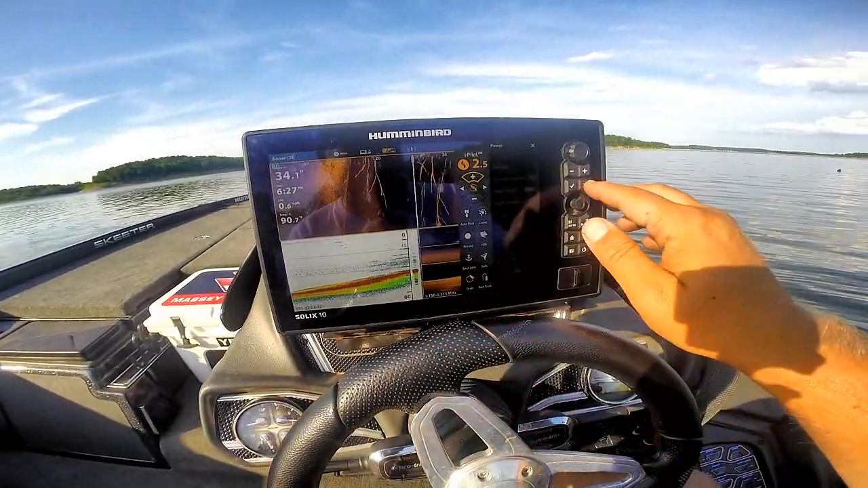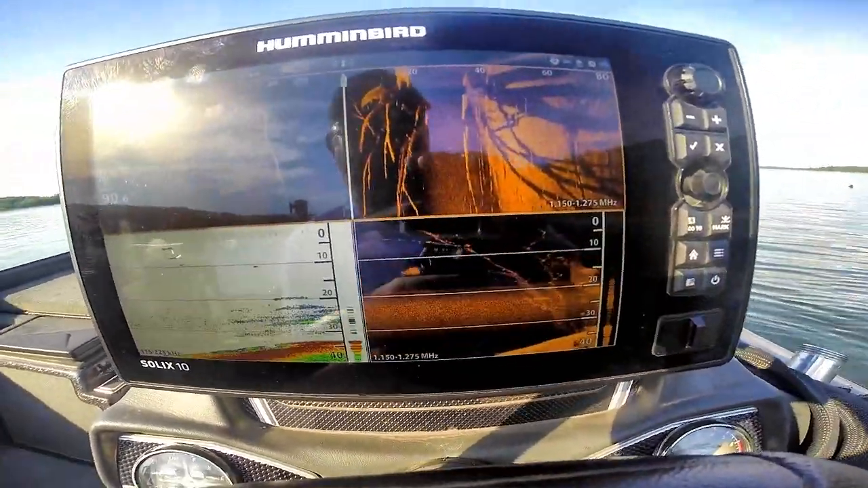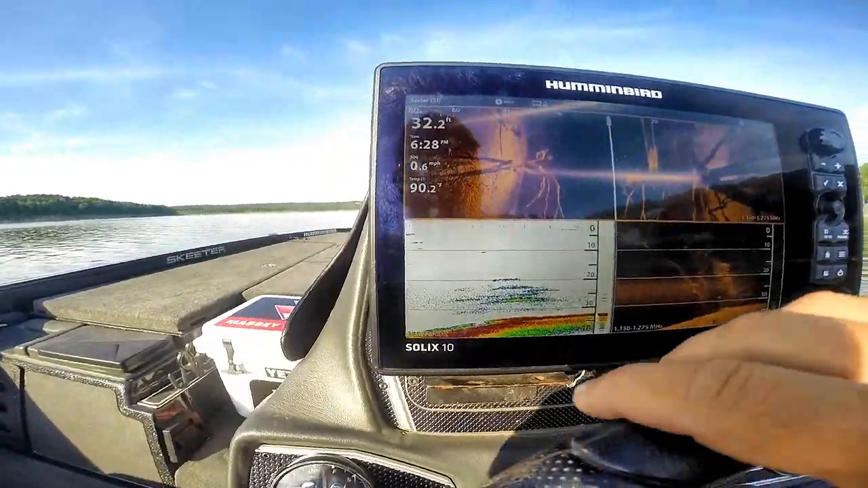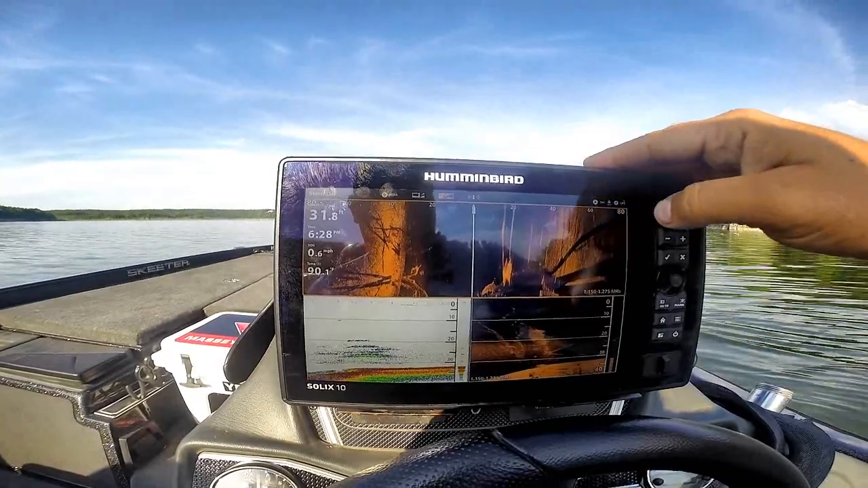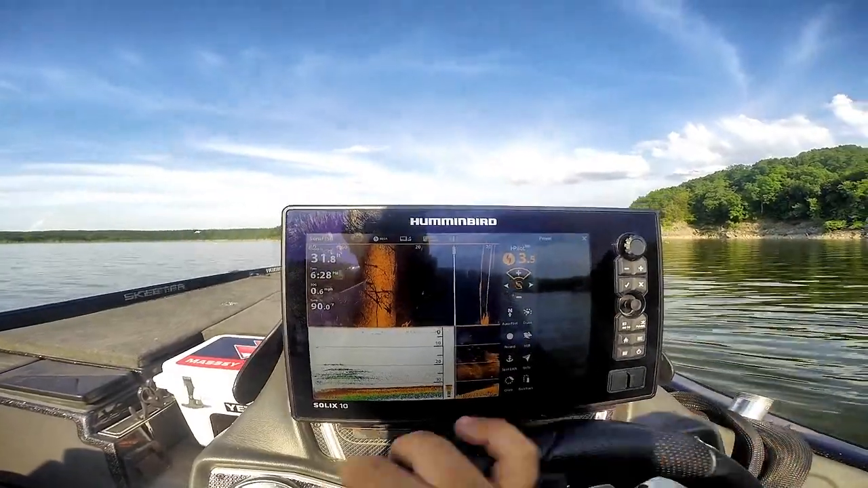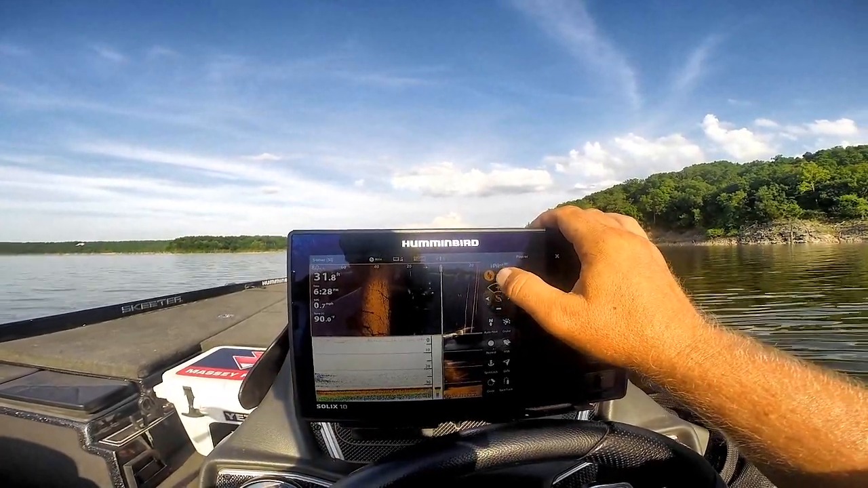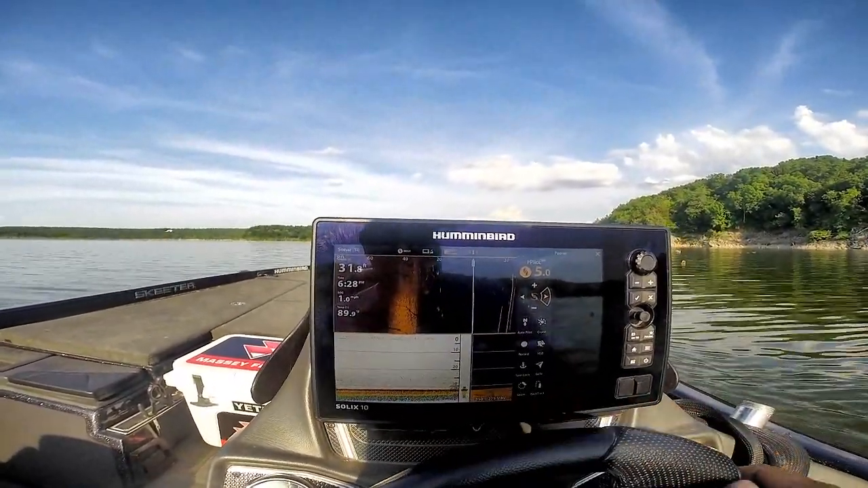And look at that tree there. You can see it down here on down imaging. You can see real good our contour, our water temp change is around that 20-foot mark. There's our big tree there. We've got our 2D sonar on high sonar. We can increase our speed. Steer it left and right. Up to 5. You can see our speed over the ground is increasing right now.